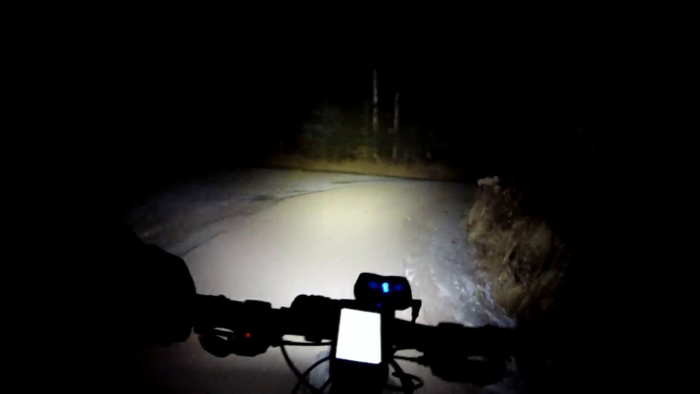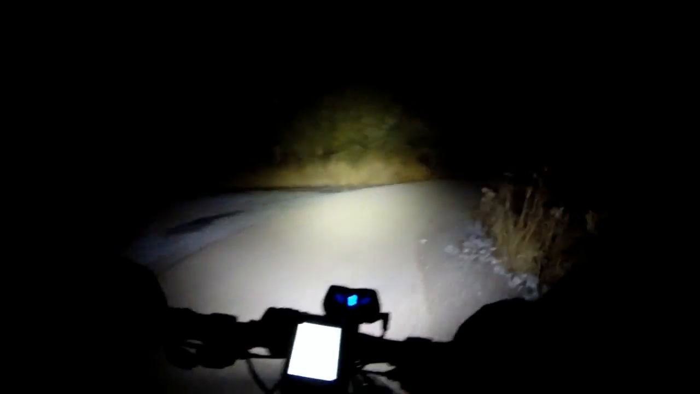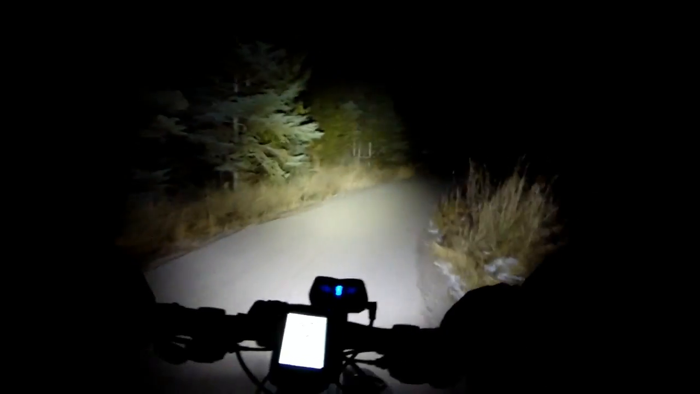It didn't get as much use as the handlebar ones. Like sometimes on my ride to work, I don't even bother using the headlight one.